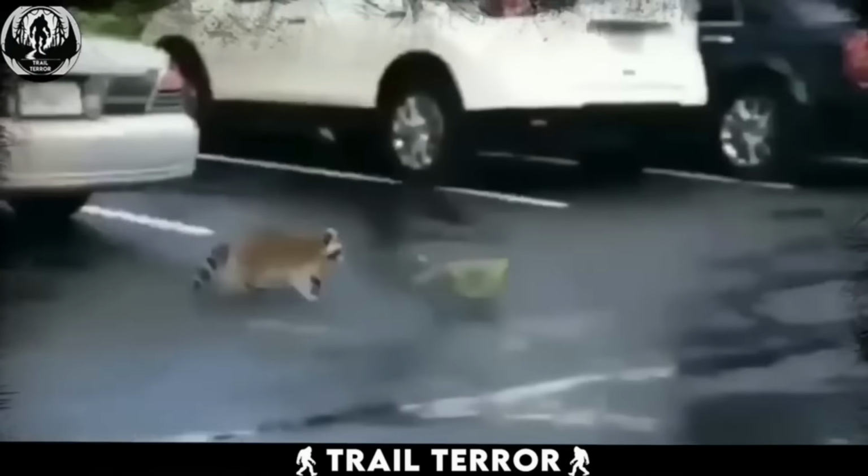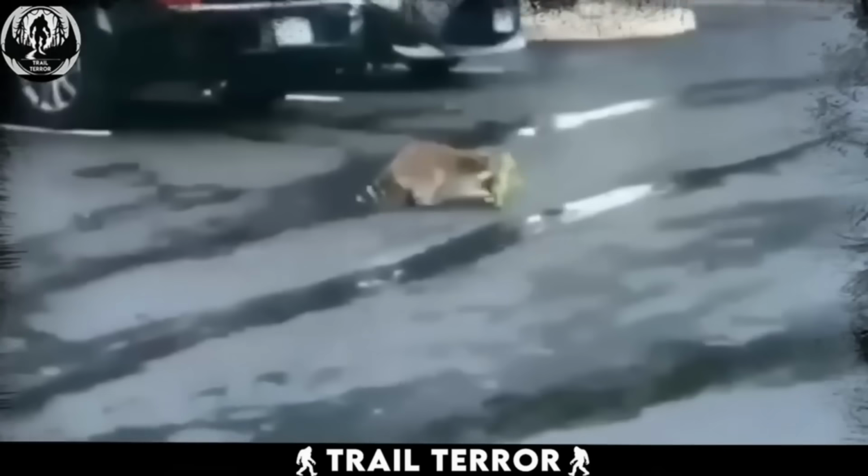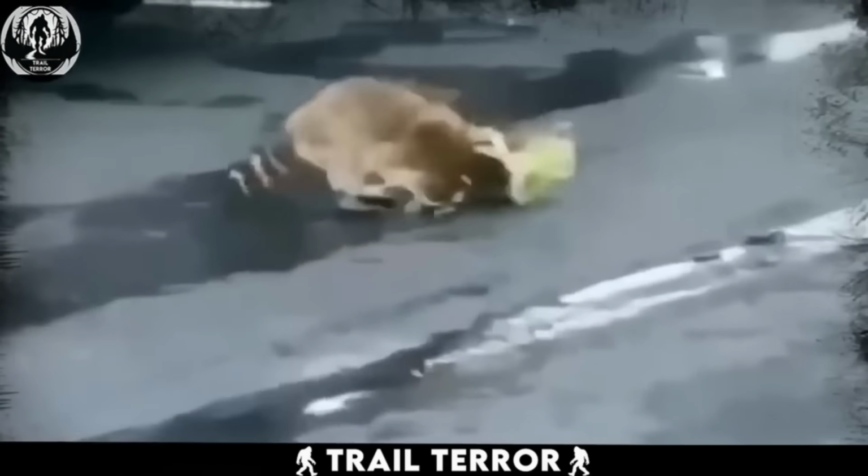Unfortunately, for this little escape artist, the raccoon wasn't fooled. It stayed focused on its lunch, lizard, not tail. Maybe next time, little guy.